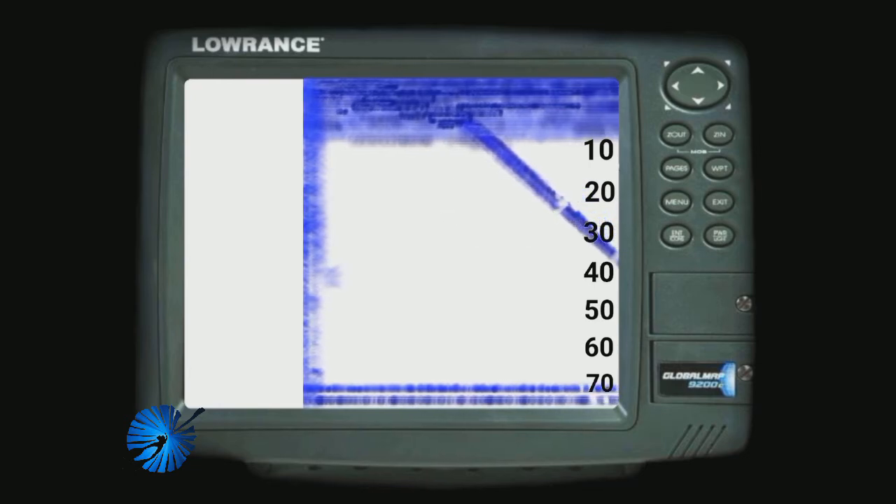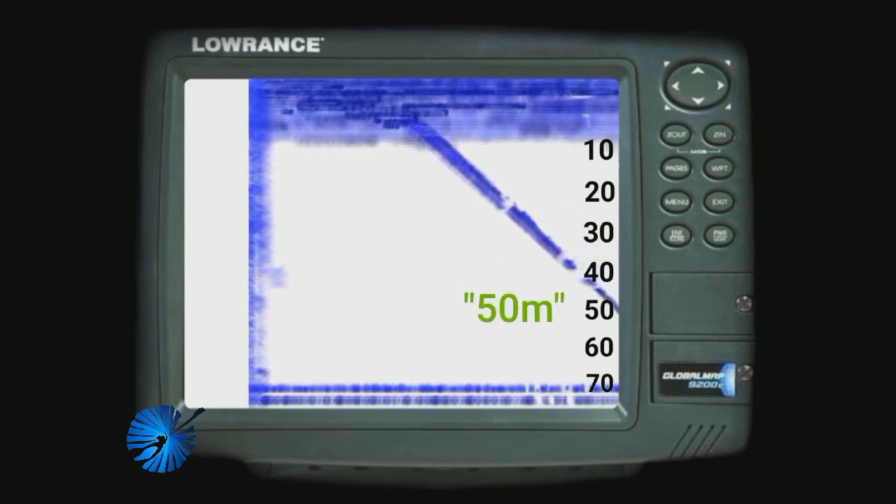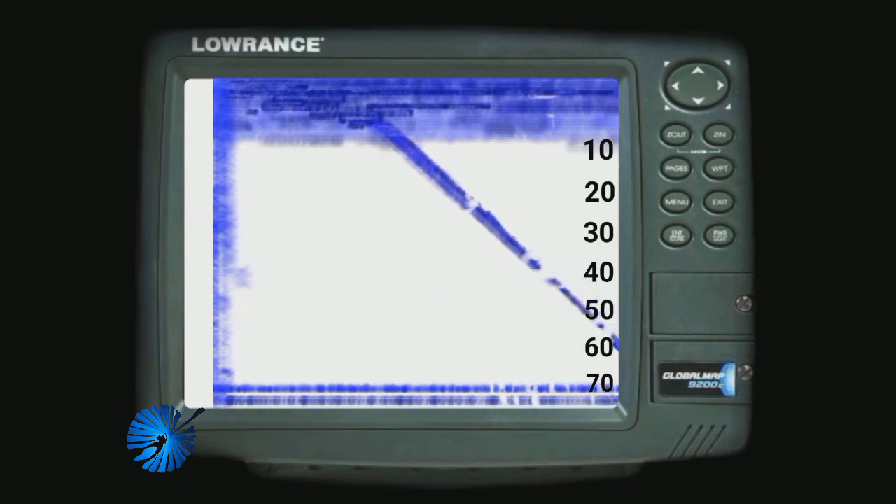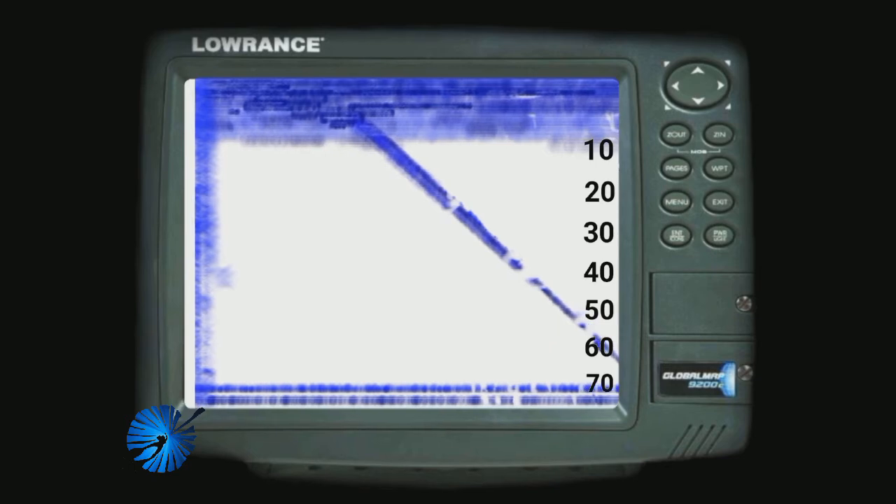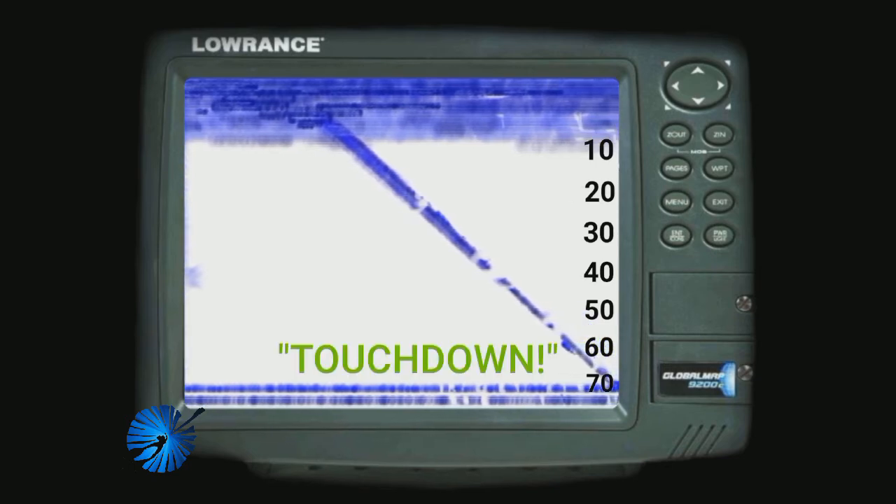Divers appear as lines moving downwards or upwards. As sonar operator, you'll be calling out the depths of the diver to the safety team and the judges. This is how we track the diver and is very important for the timing of the safety divers. The image of the diver will get weaker the deeper they go. We see the diver approaching the bottom plate and wait to confirm touchdown.